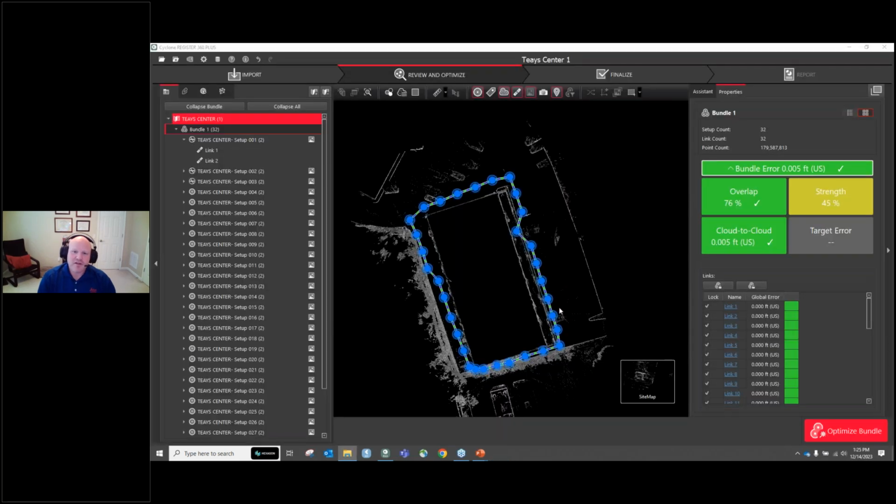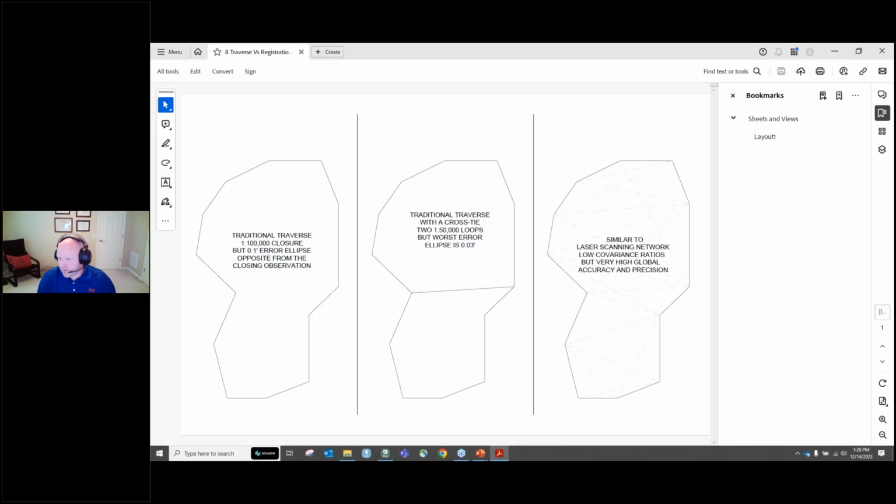So to jump back and look into the strength number a little bit more, the strength for this entire loop, and a loop classically is not really all that strong for scanning. A loop doesn't give you a ton of redundancy. You've got really one point that you're kind of closing out to, like a traverse. And while we discuss that, before we go too far off, let's look at this graphic really quickly.